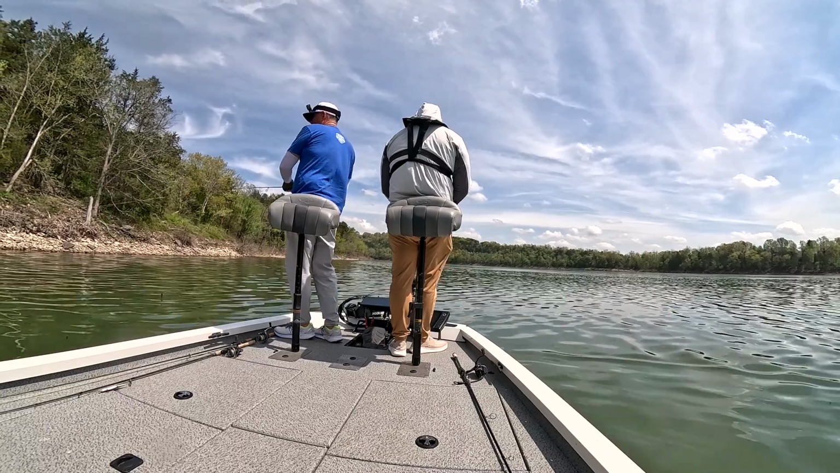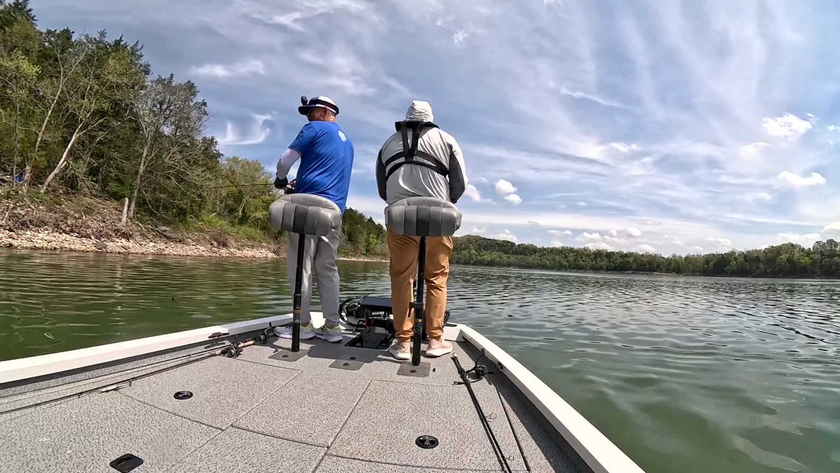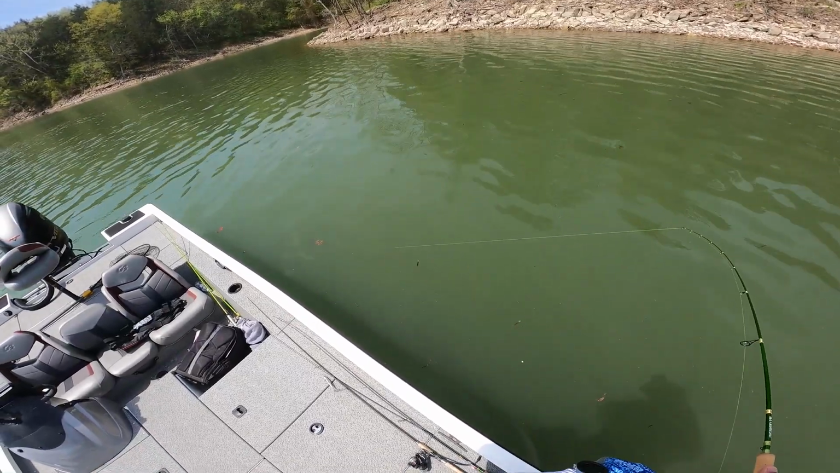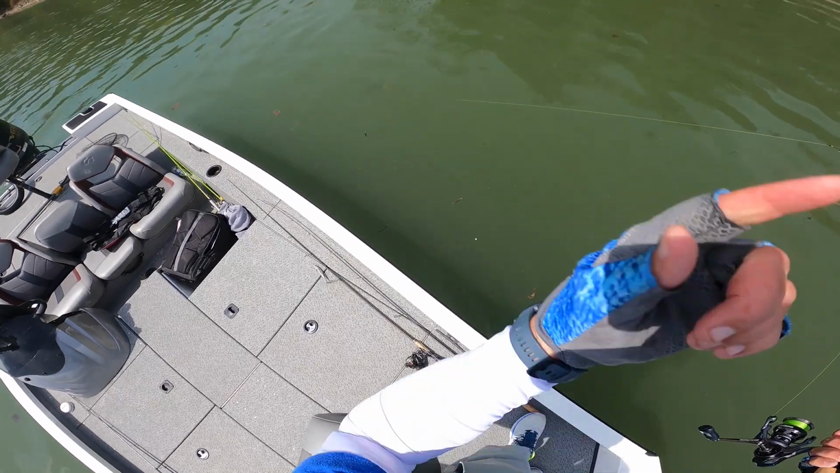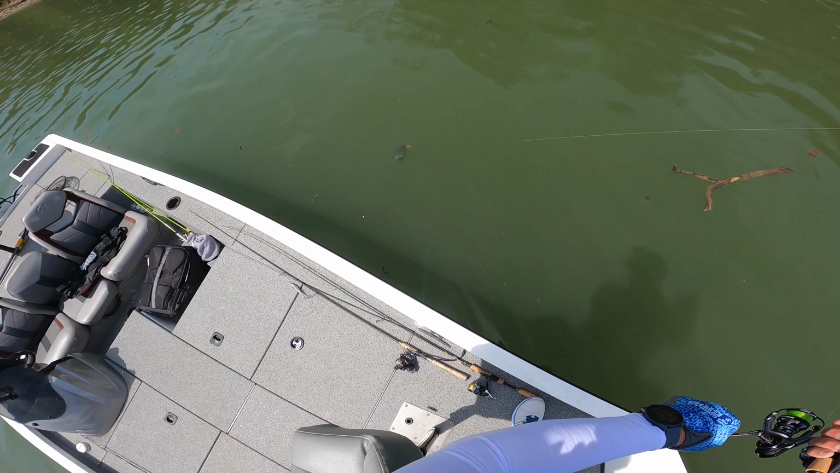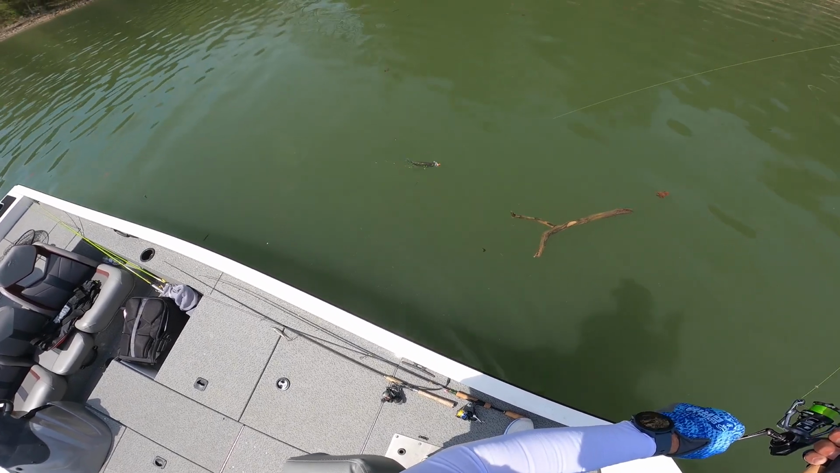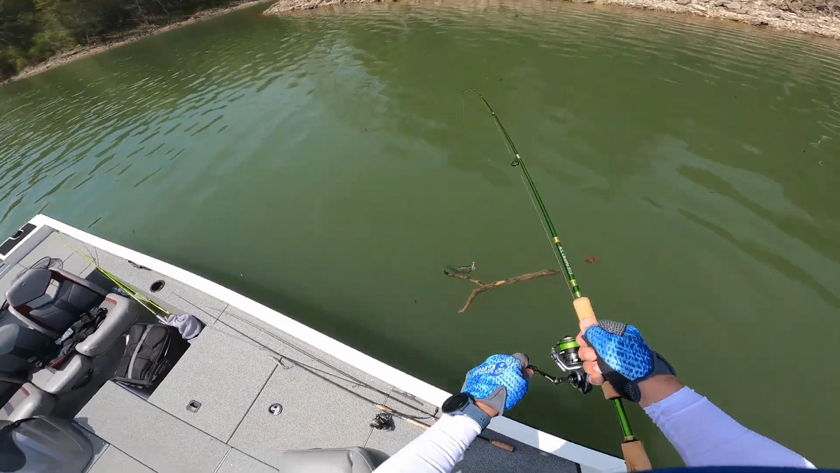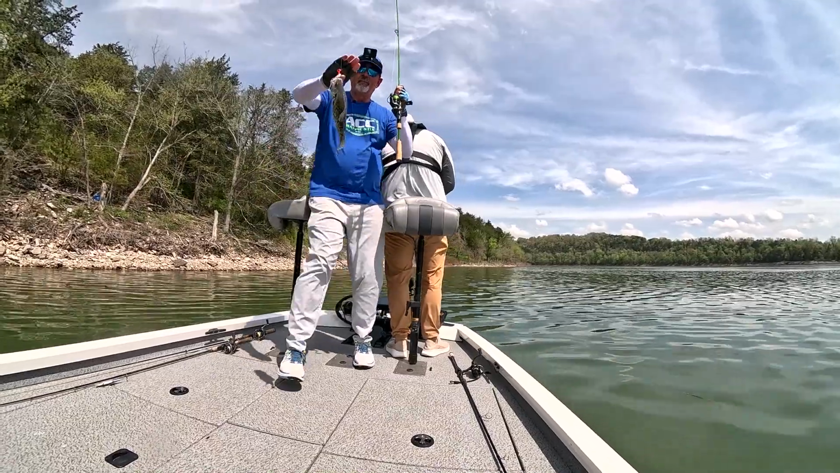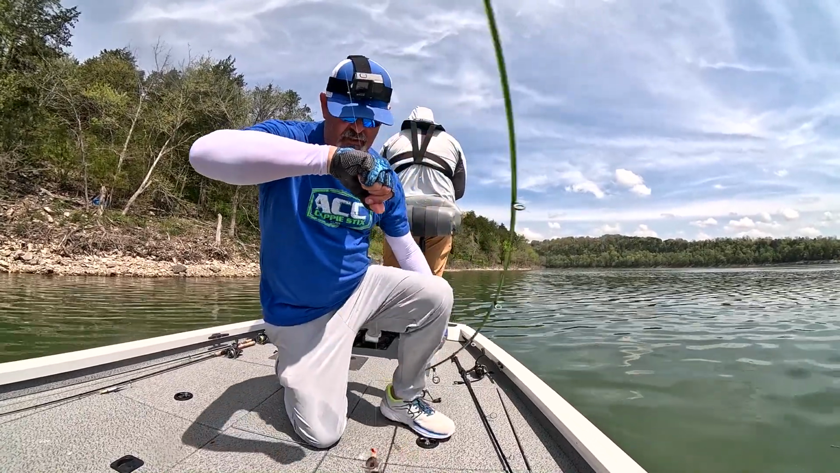There's one. Another one? Right off that point right there. You keep passing it up. Well, you kind of got me blocked off right here. I can't cast over there. Oh, that's a pretty one right there. Could y'all see that? Look at that. They pretty. Colors on. That's a white crappie there. Nice. Look at that. Pretty crappie. Good one. That is the white crappie with the tuxedo.